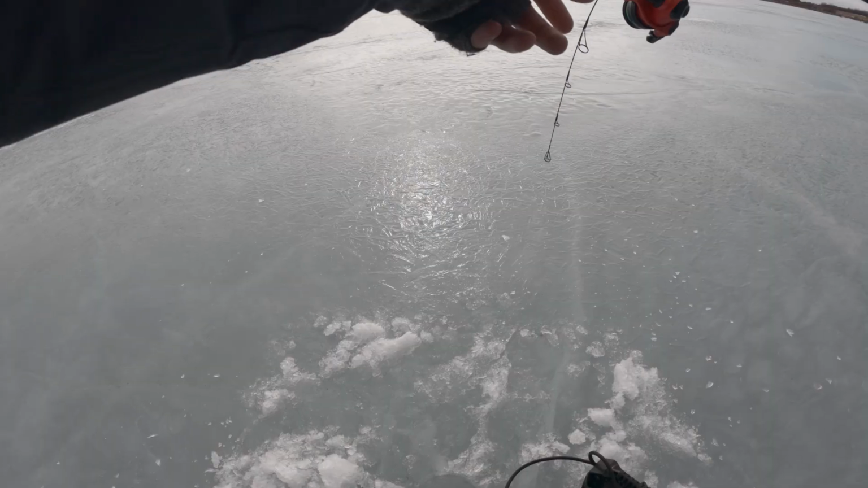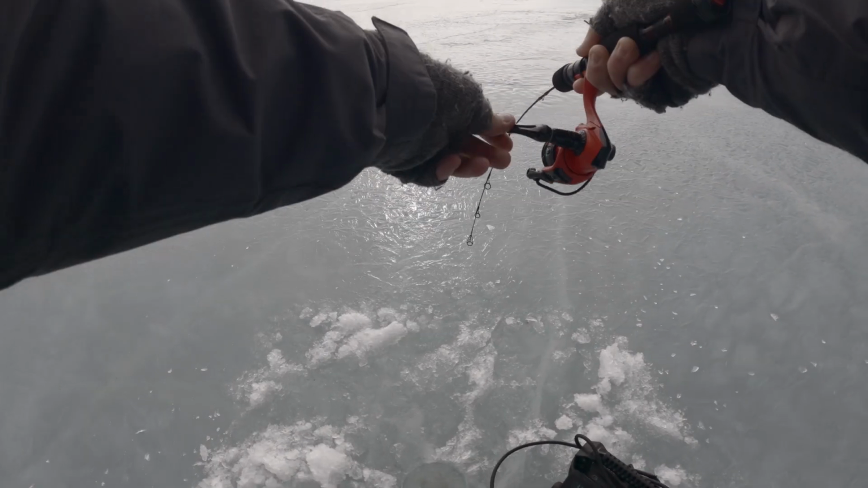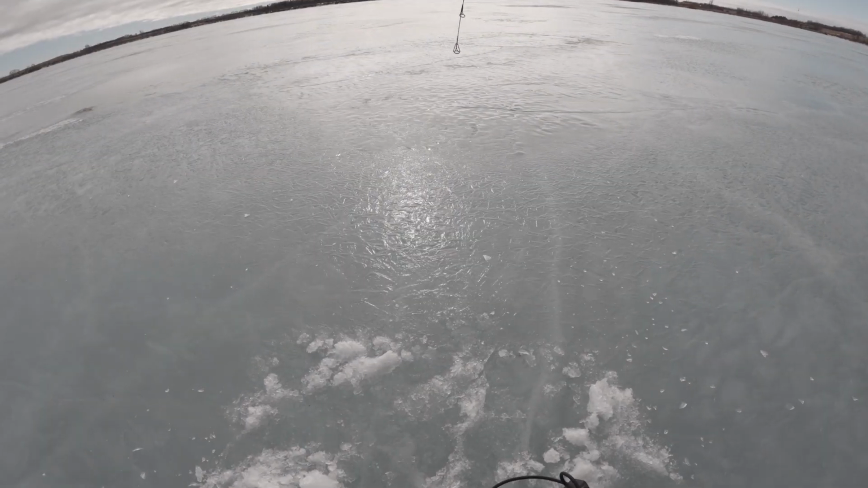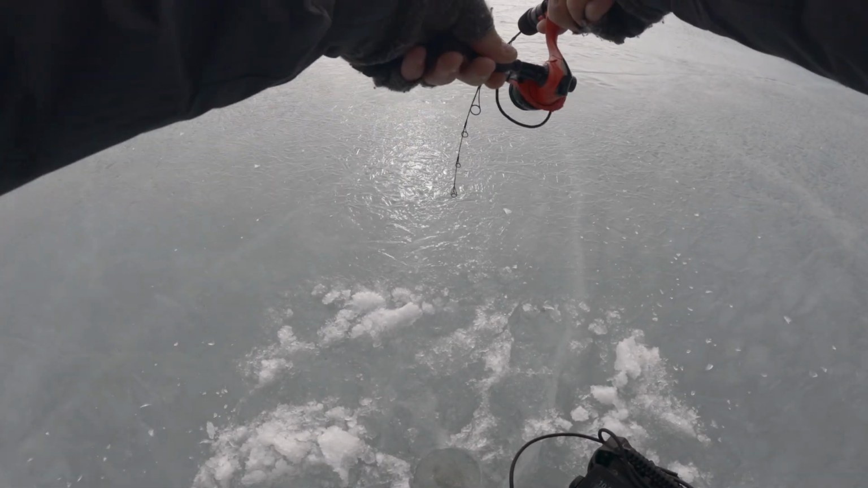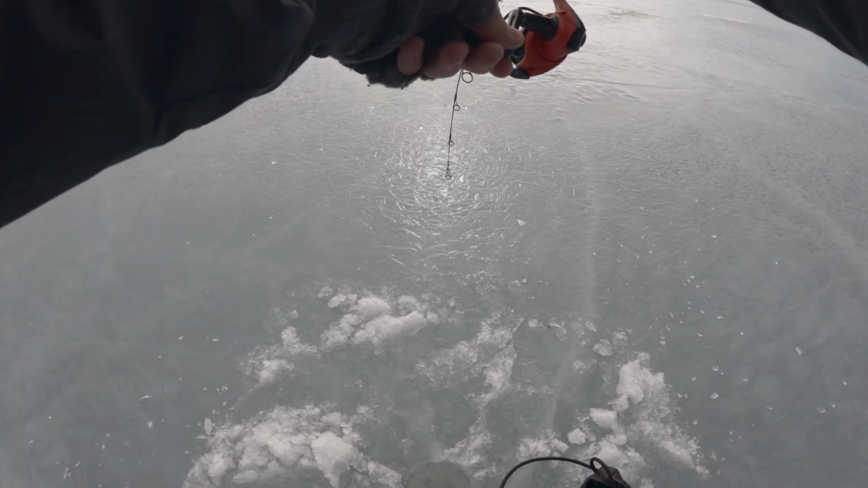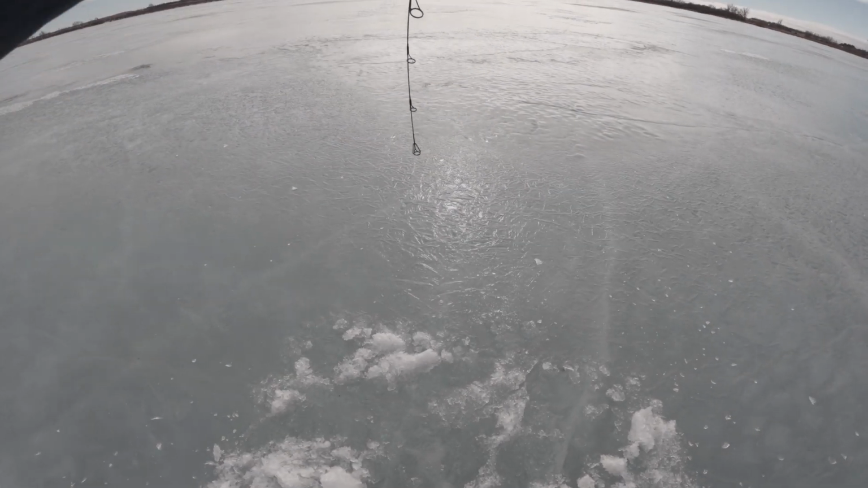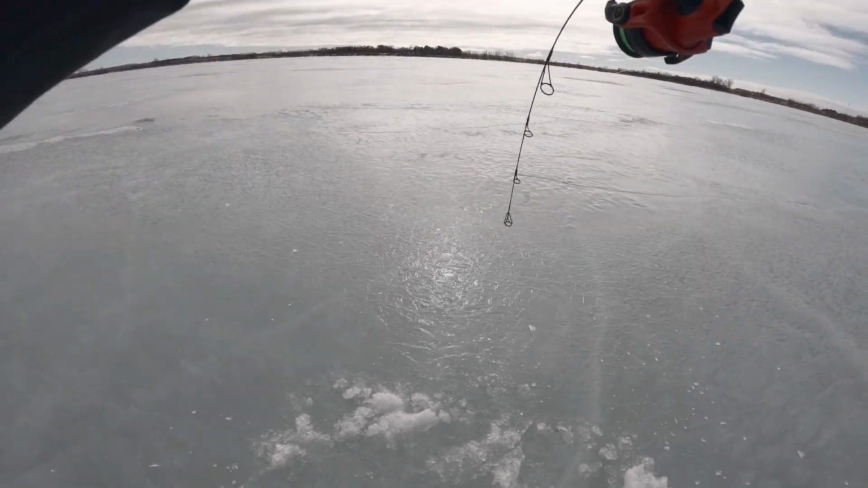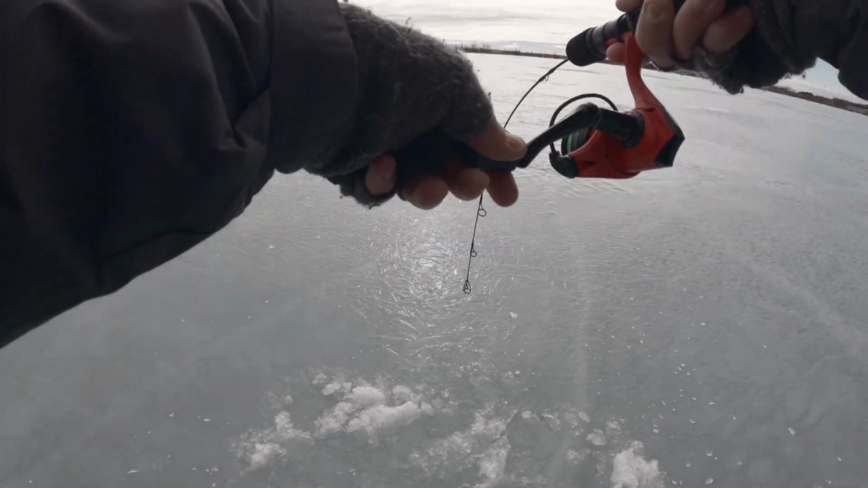That fish was big enough I could actually see its fins a little bit on Livescope. Oh, my heart is racing. Don't get caught on the ice.